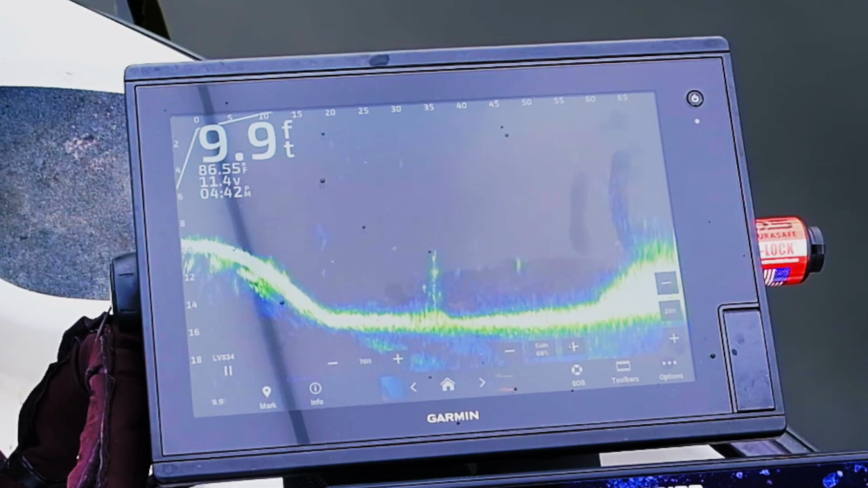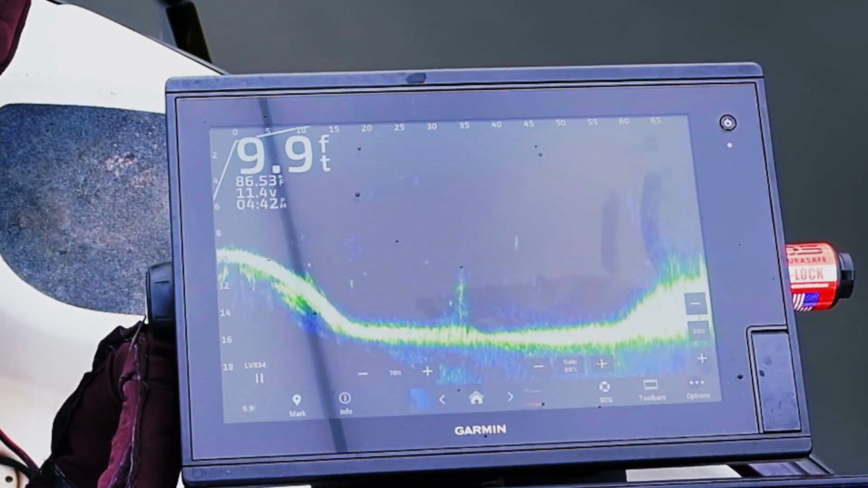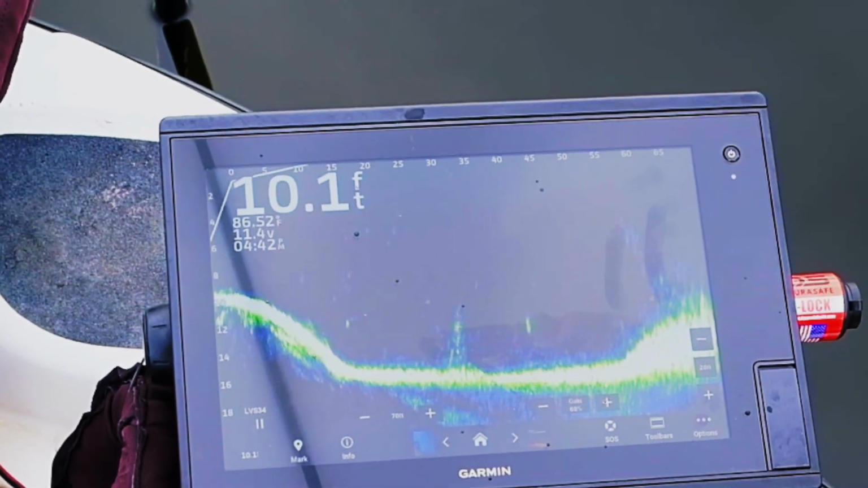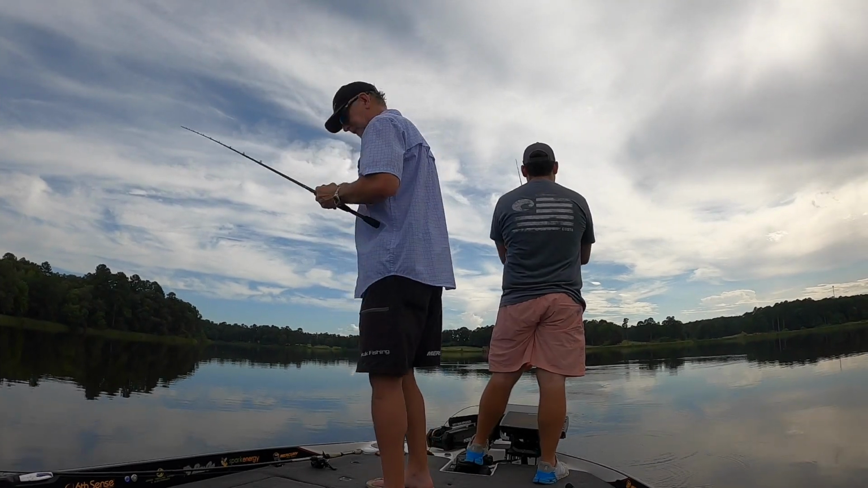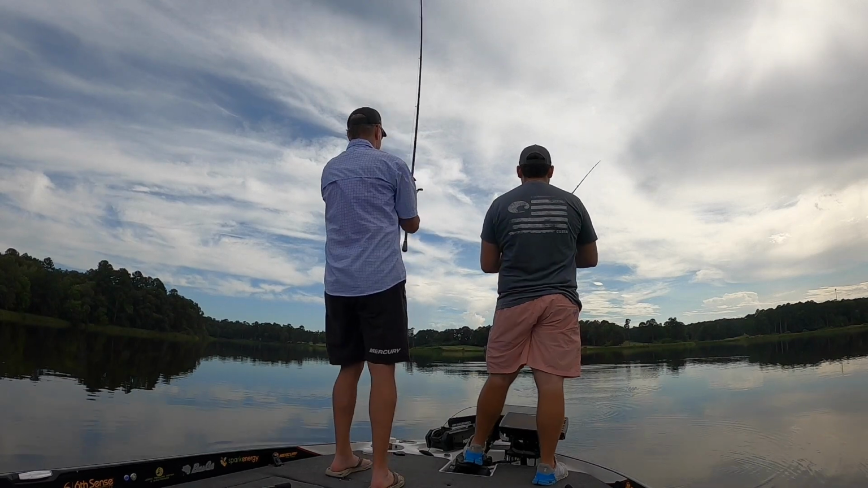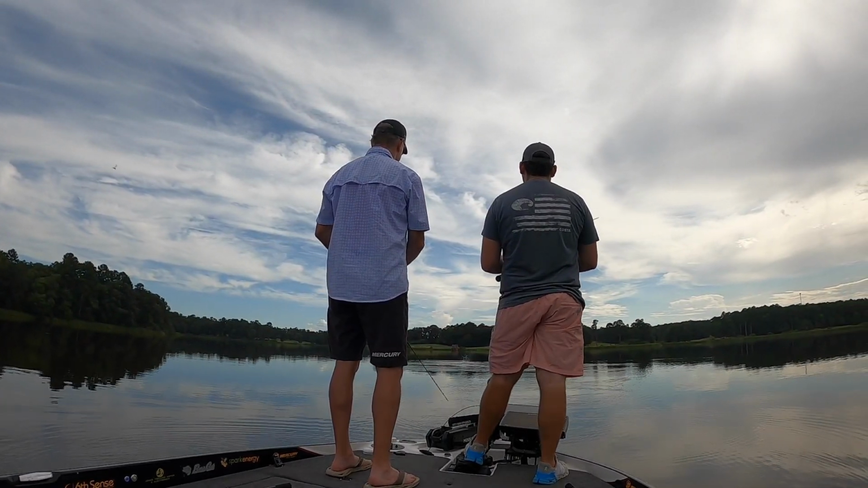Bait just fell over that fish. There comes another one to it. Yuck, yuck, yuck. Oh, he didn't react to it. I like a tail spinner, but I sure like a tail spinner. Oh yeah. Oh, that is cold. Right.